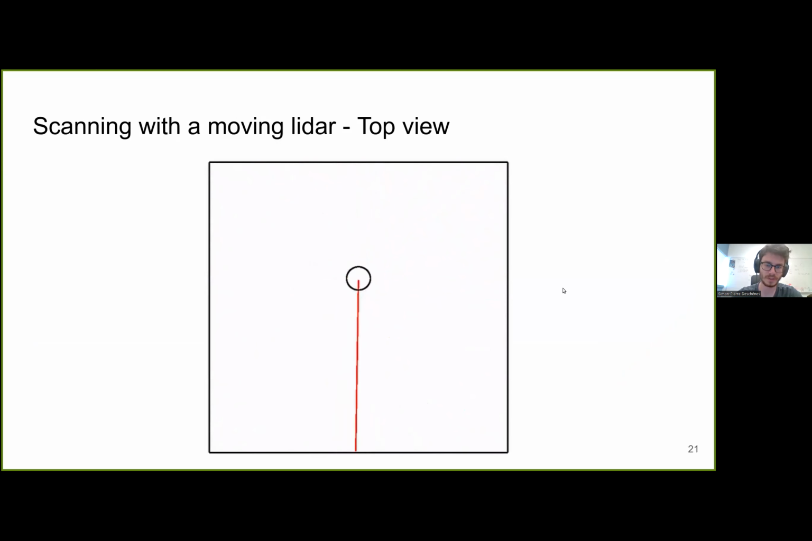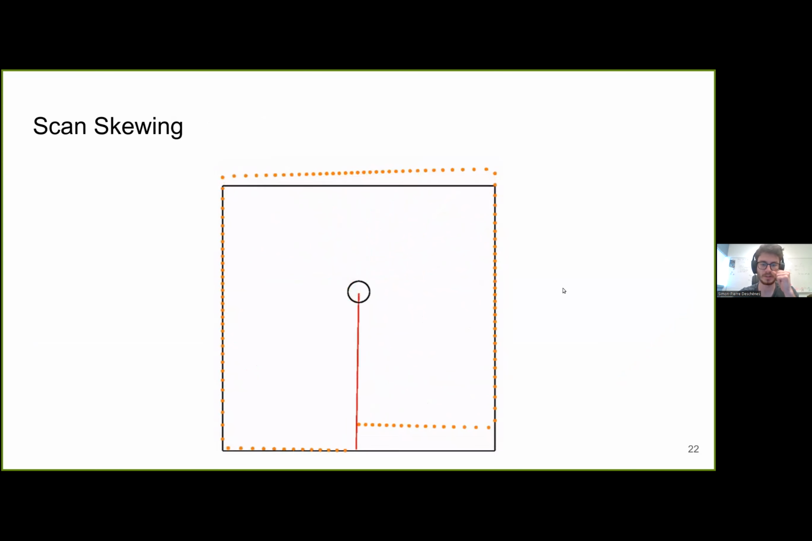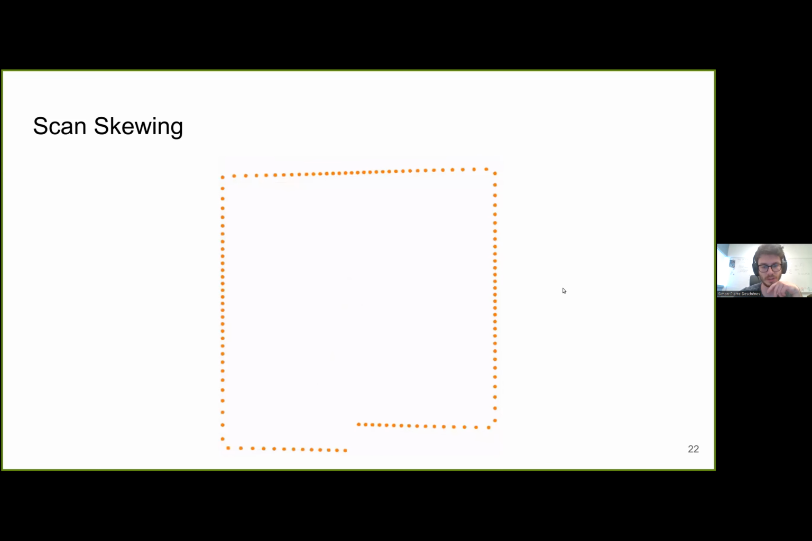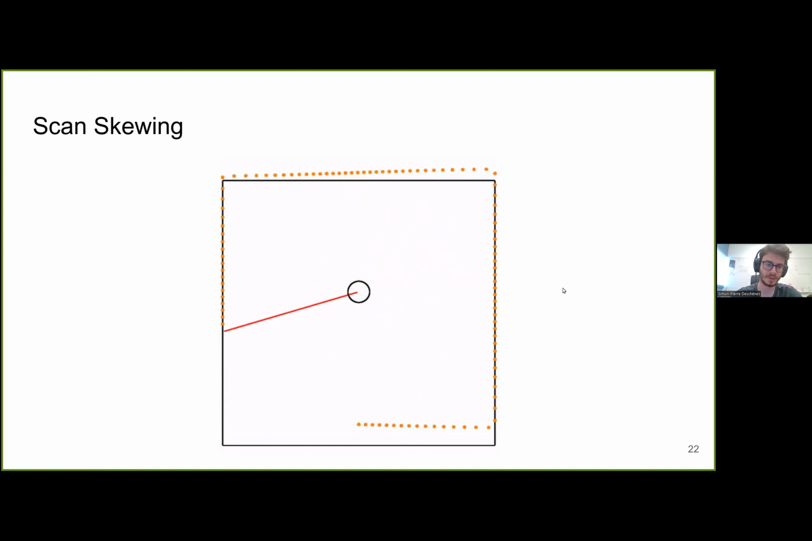But in the coordinate frame of the LiDAR, it's as if the room was moving in the opposite direction. And so after a whole turn of the laser, the walls have moved and it creates a distorted point cloud, as you can see here in orange. And this phenomenon is called scan skewing.